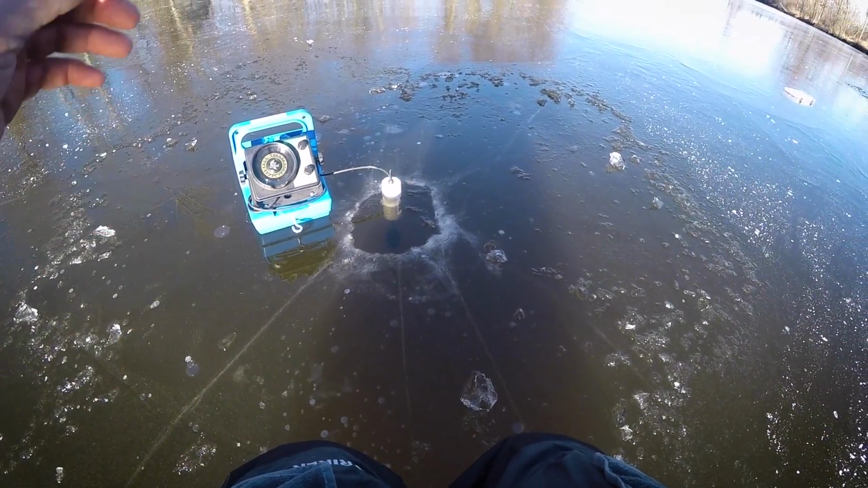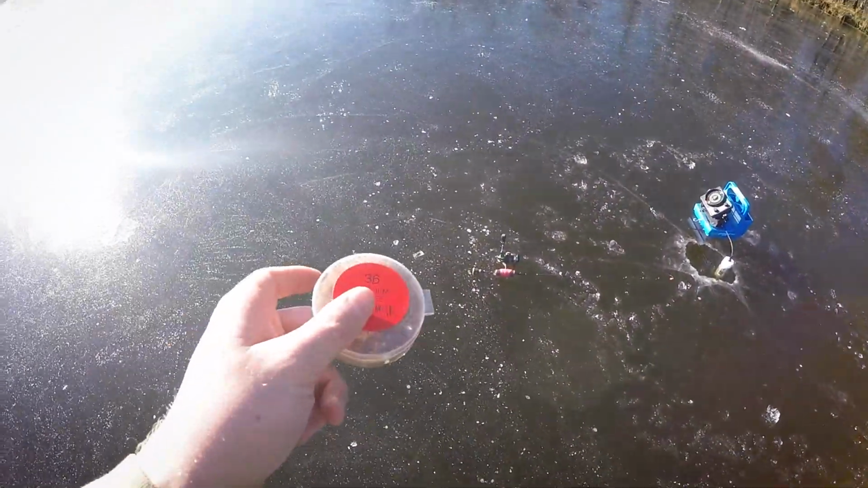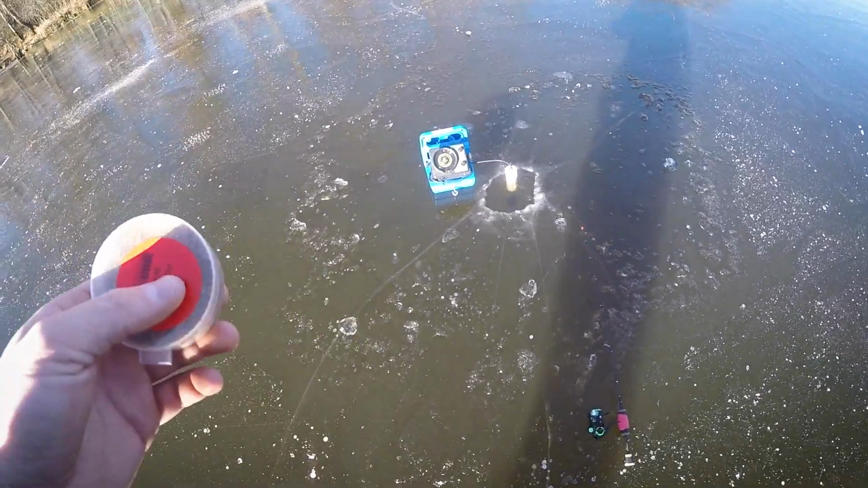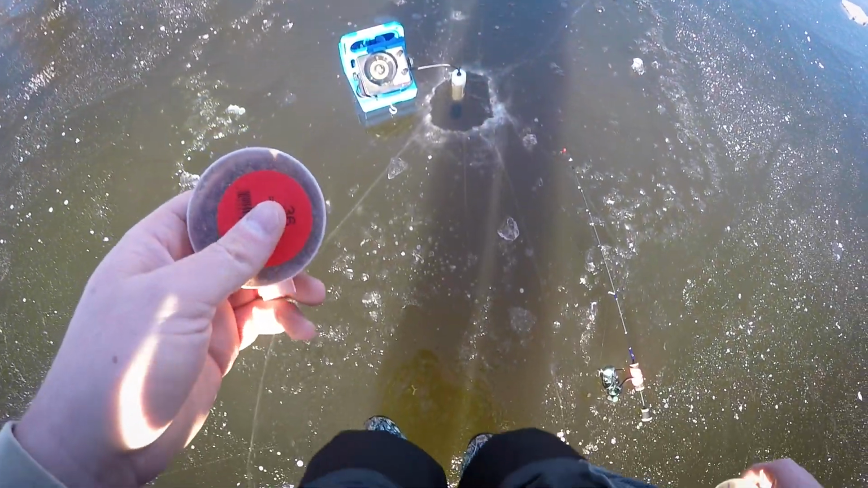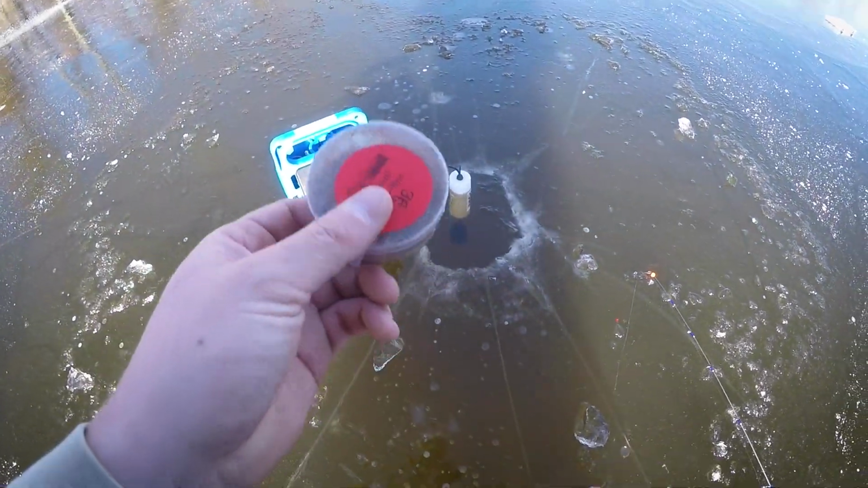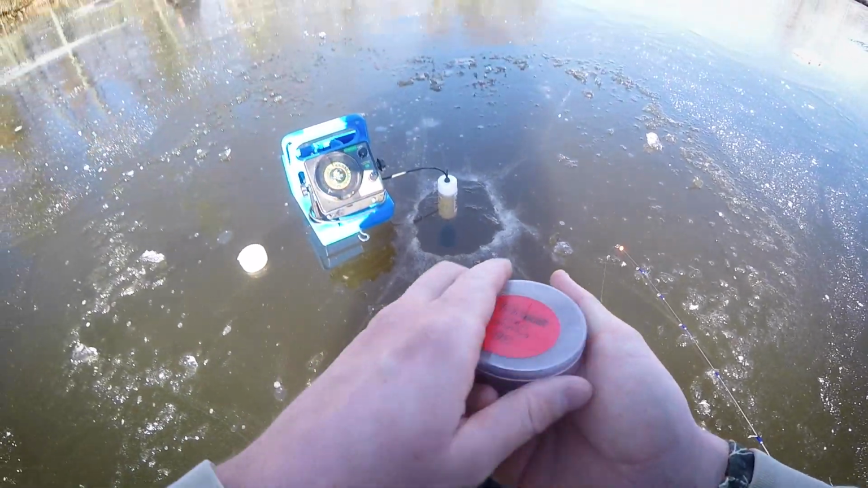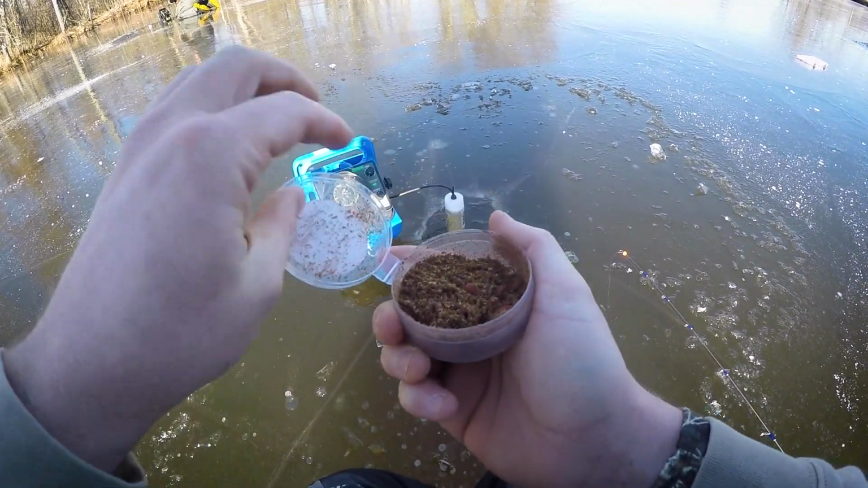I'm ready. I don't fish with live bait a ton, but I love fishing with red spikes if I ever get the chance. A lot of times late season when those fish are getting super pressured from all the ice and all the people, I'll switch to red spikes and I'll normally be really successful with them. So we're going to throw one of those bad boys on and see what I can catch with it.